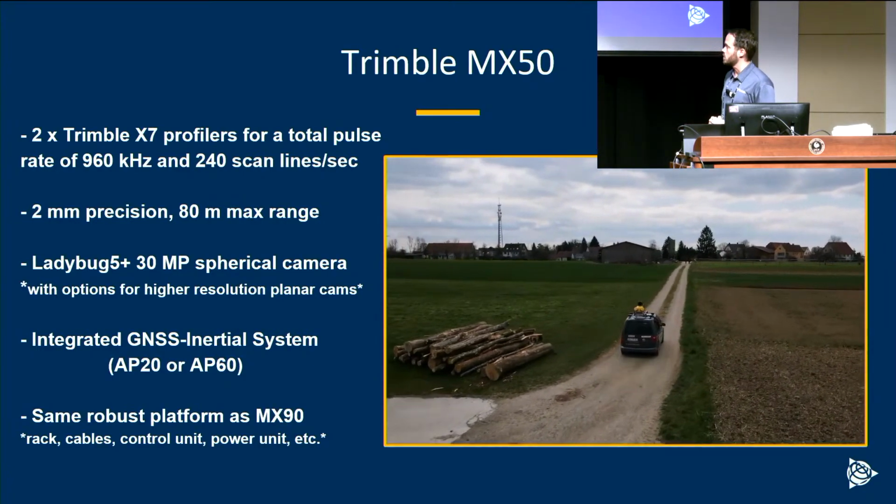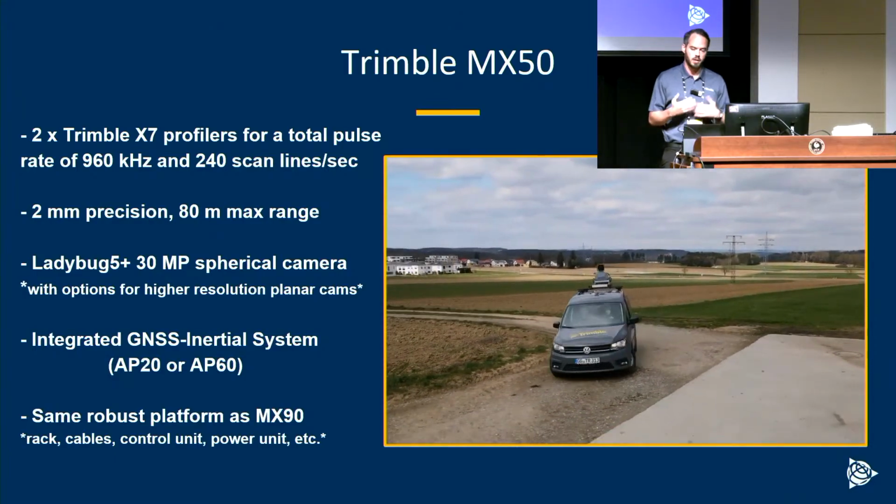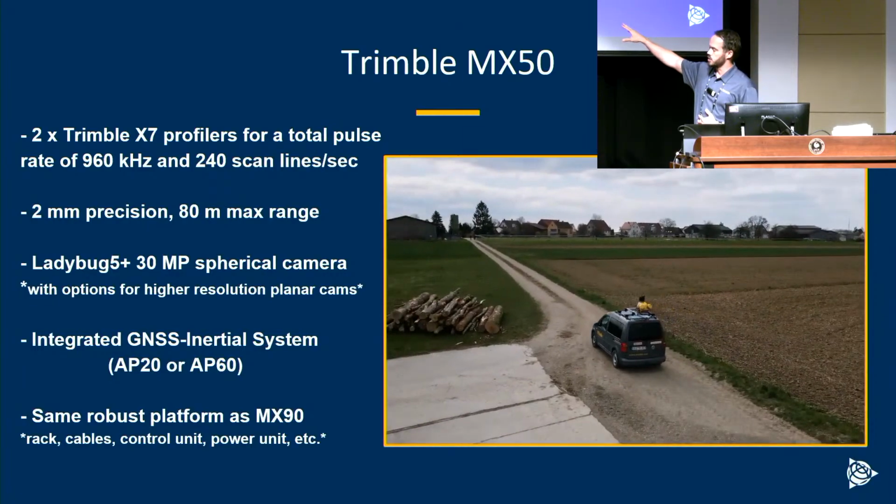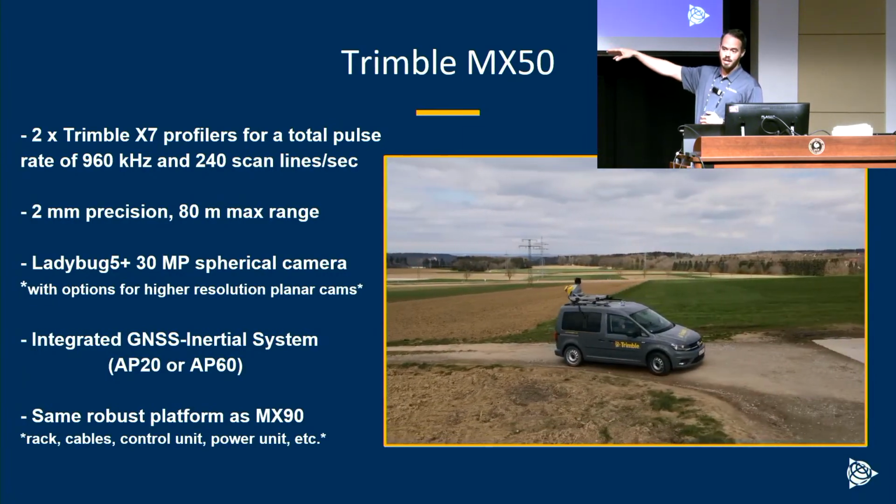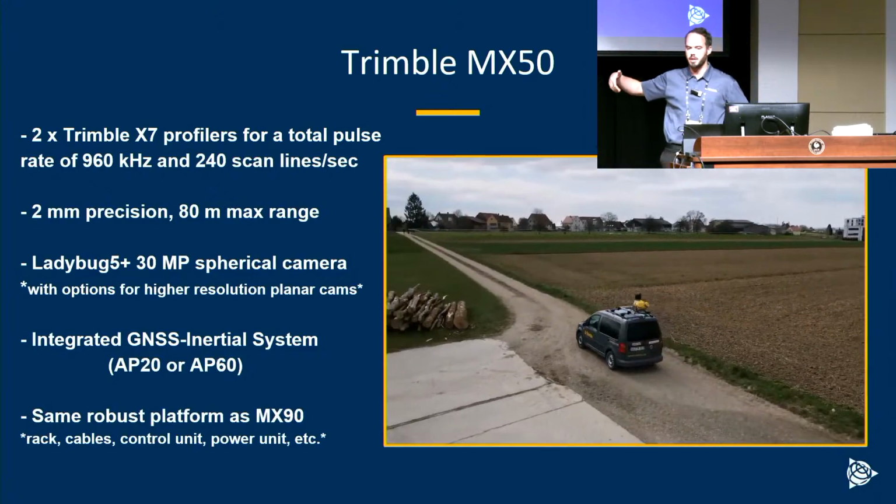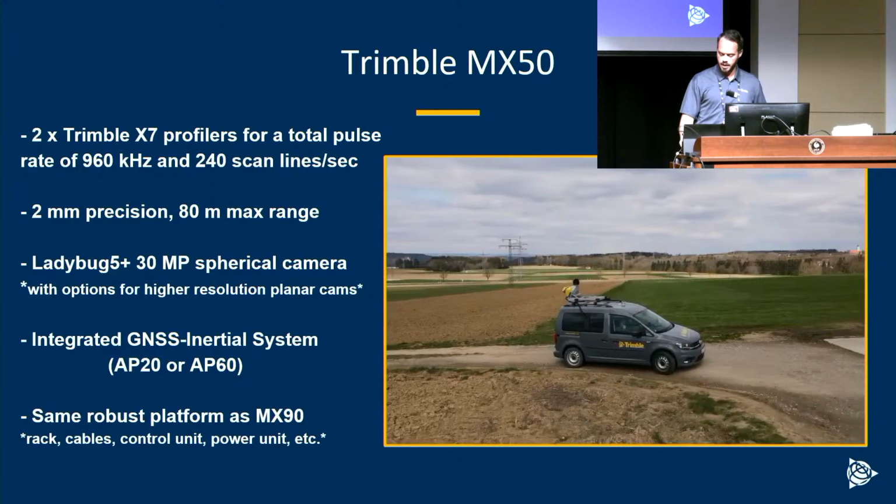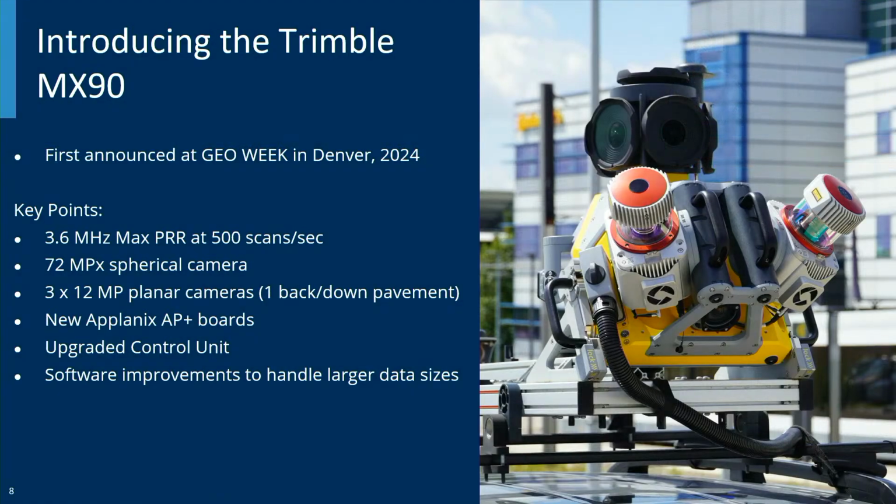And I do like to also highlight that it's the same platform as the MX90. So we're kind of lucky on the Trimble side. We get to leverage our dealer network. Sometimes people will buy, for example, a 50 for most of their applications, but if they ever need an MX9 or a 90, oftentimes some dealers allow rentals and things like that for certain projects, so you could keep your same control unit, your same rack, everything that you would use for your normal MX50, you could also use with the 90 as well. Now, getting into the 90 itself, we just released that this year at GeoWeek.